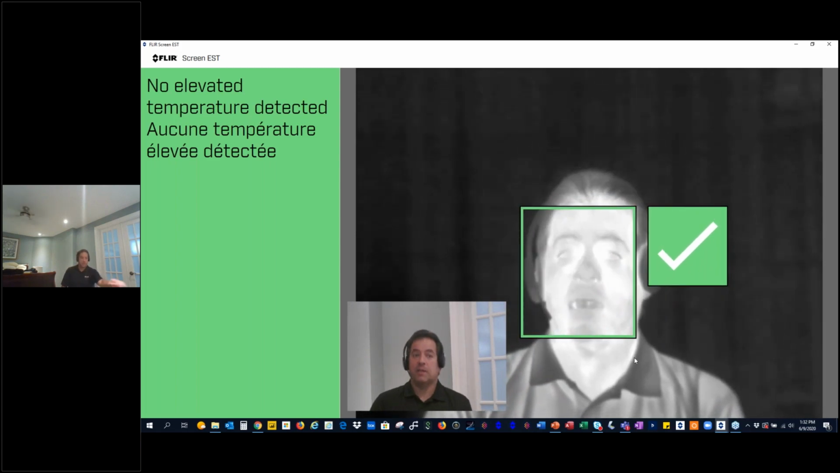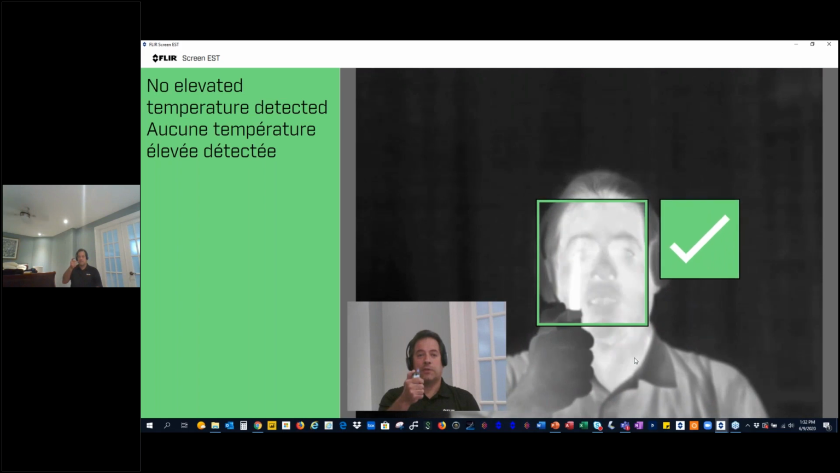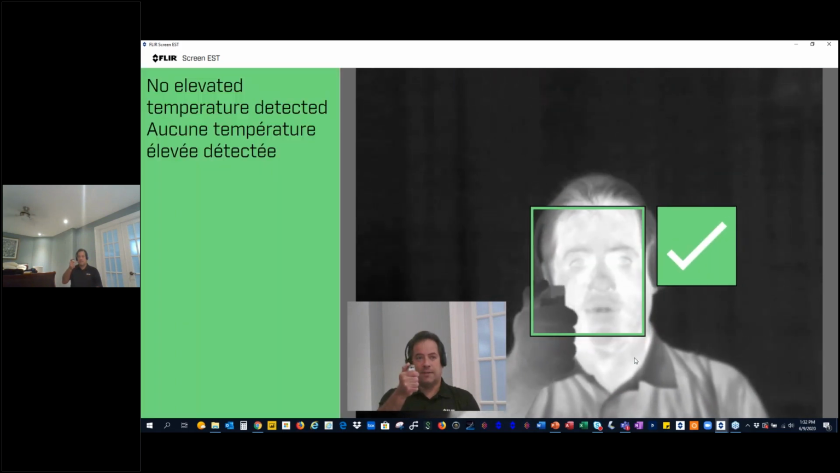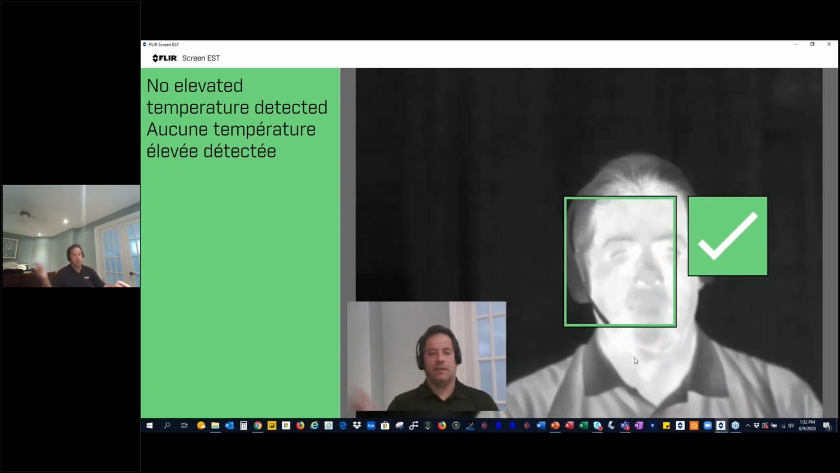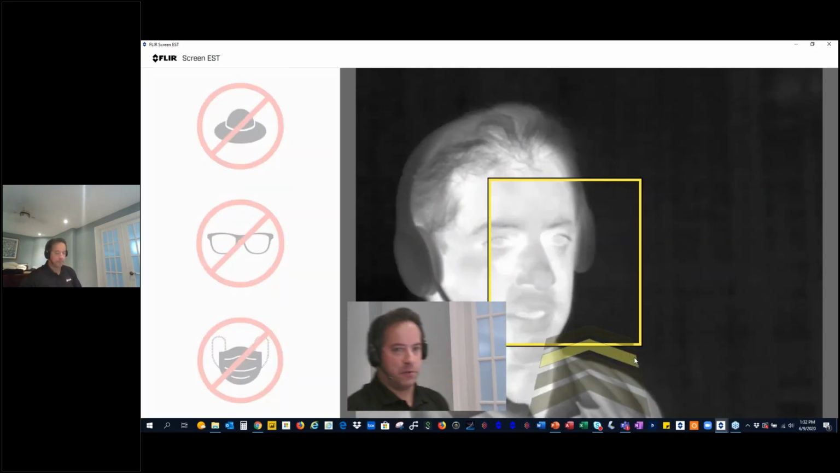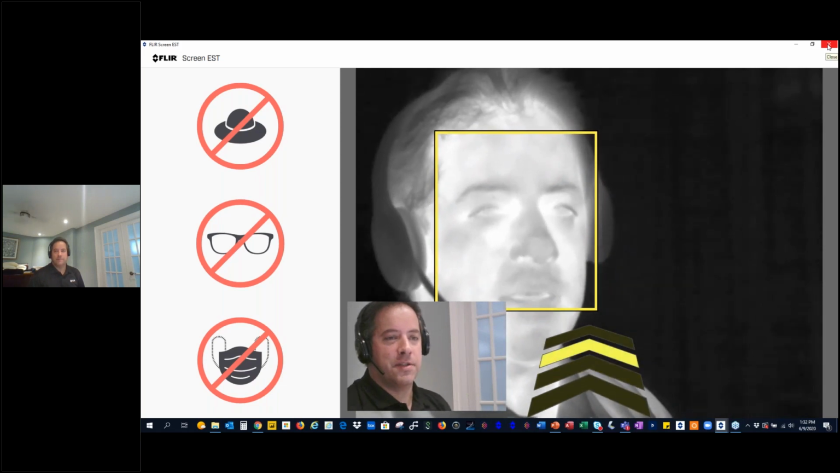If I was higher and I try to fool it, the person thinks they're fooling it, but the operator sees that it's not true. It says elevated detected, but the operator sees the truth, that this is way above what it's supposed to be for skin temperature as well. Any questions on this so far?